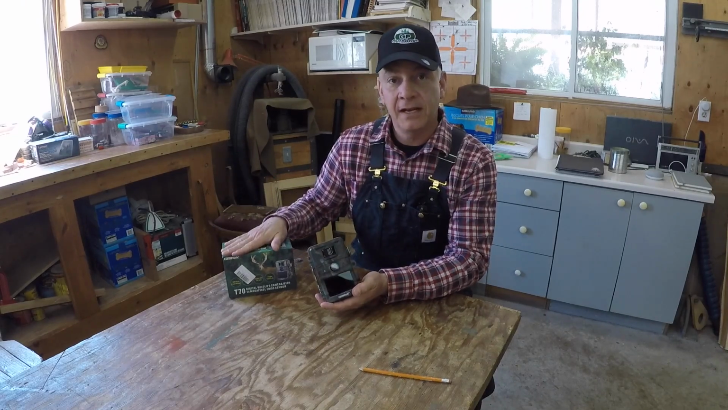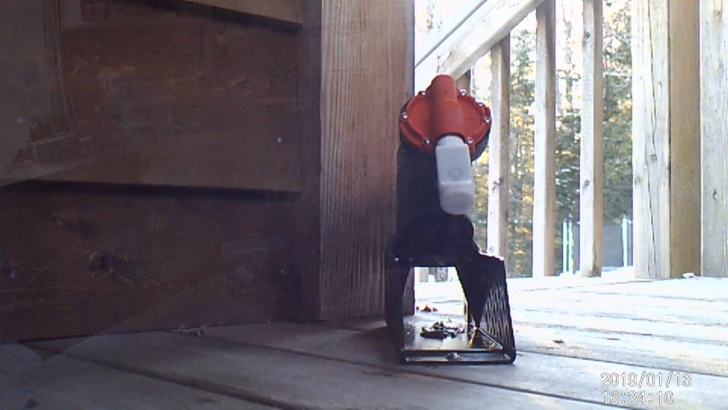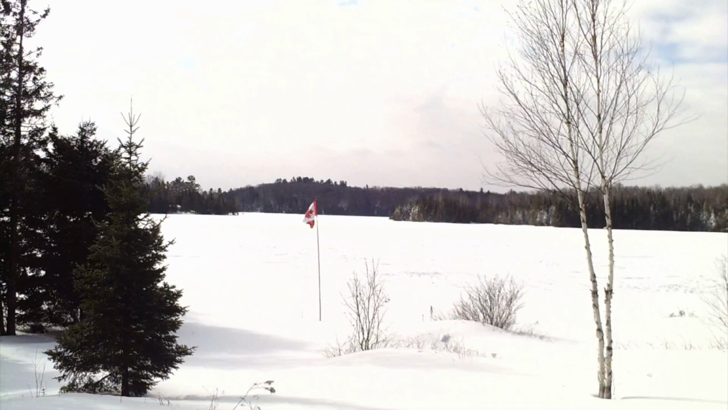As I mentioned to you, very handy, it has the tree strap that comes with it, as well as a stand if you need to attach it somewhere more permanently. So those were all pretty handy features of it.